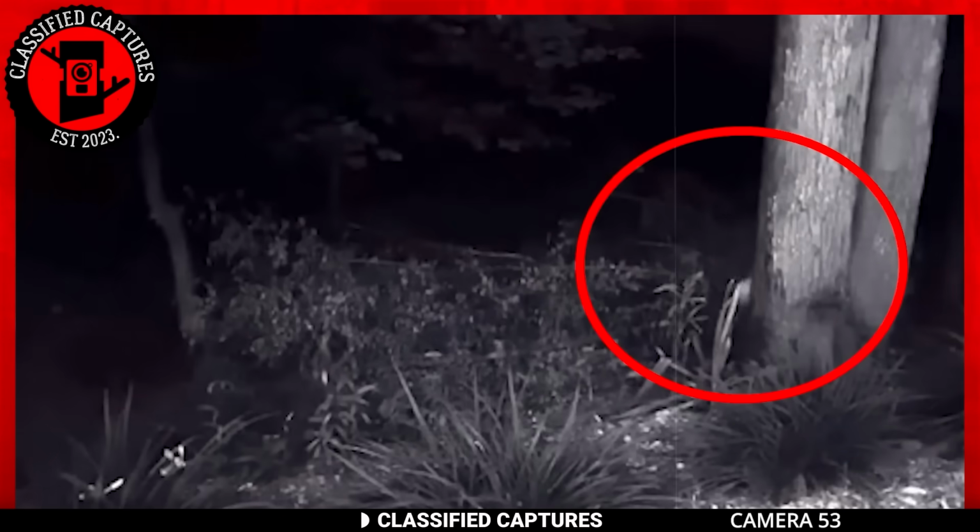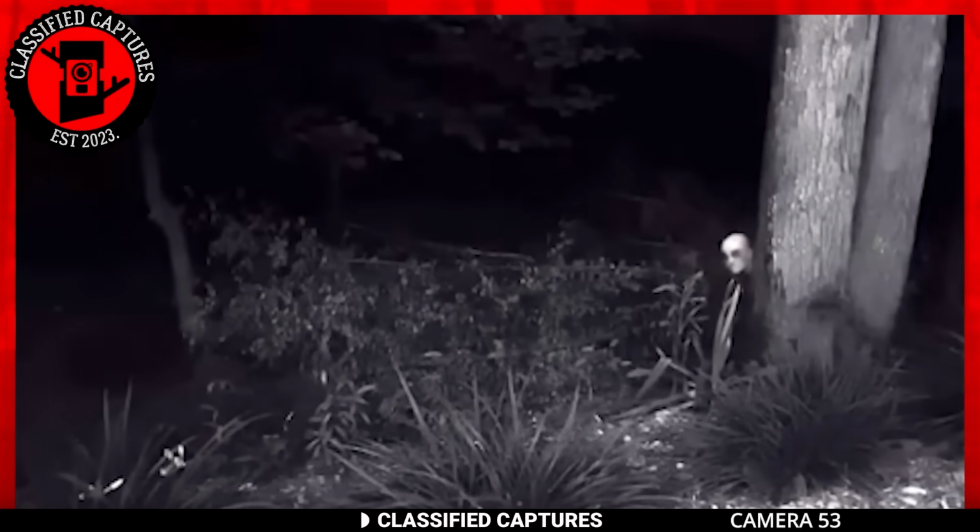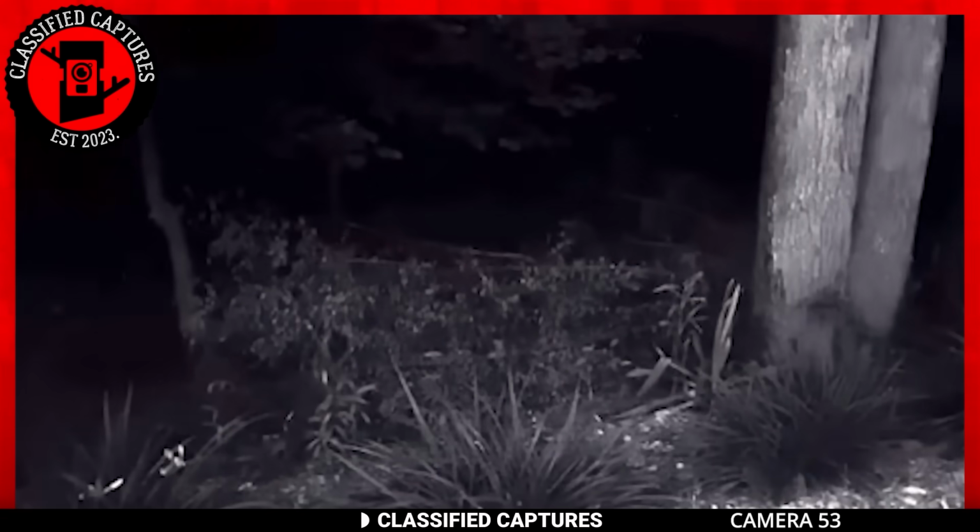In the footage, we see a head pop out from behind the tree and quickly disappear as it appeared. Just when we thought we had seen the last of it, it reappears and pulls down the trail camera. Imagine setting up your trail camera in the woods and going back sometime later to find the camera roughed up and off the very place you set it up.